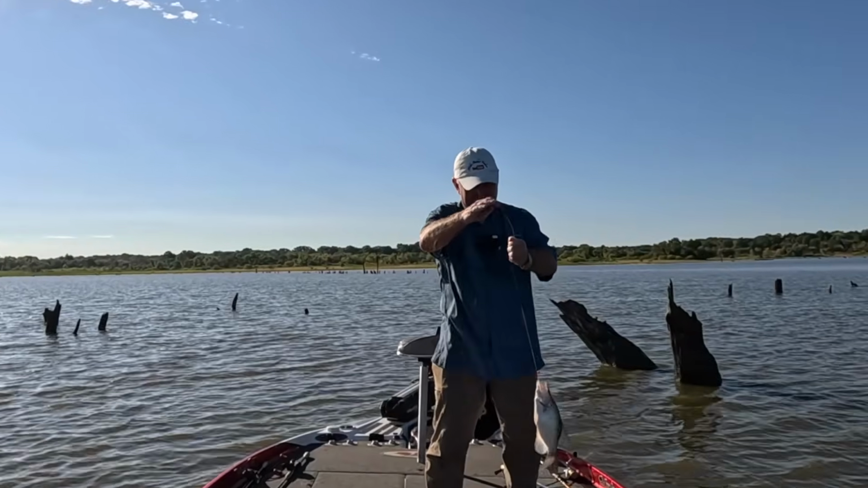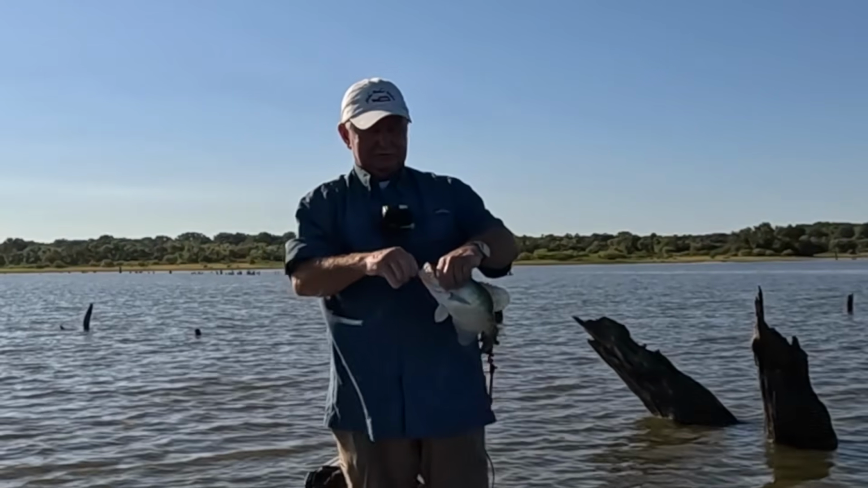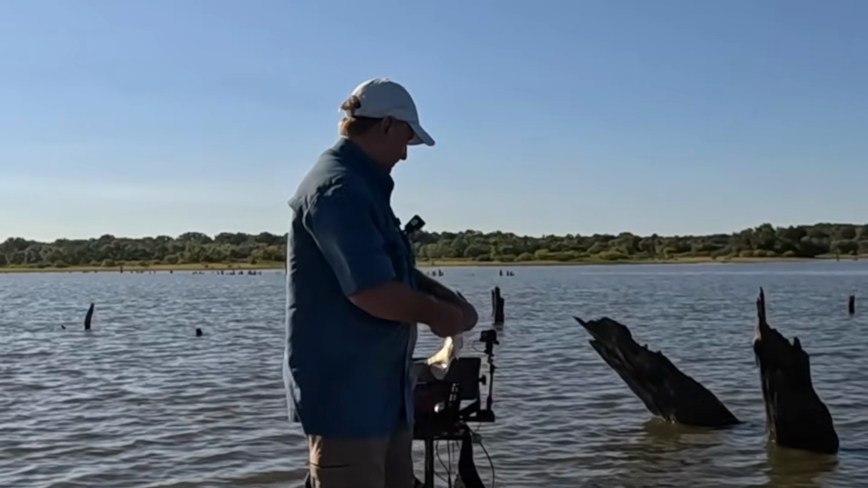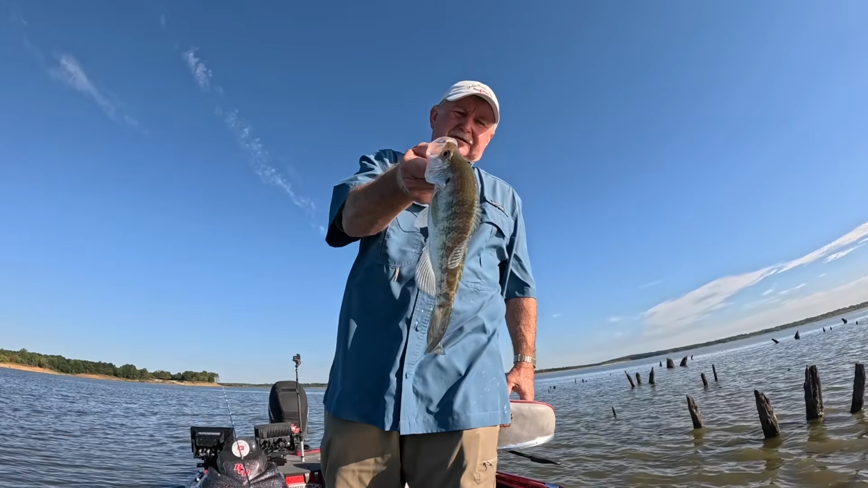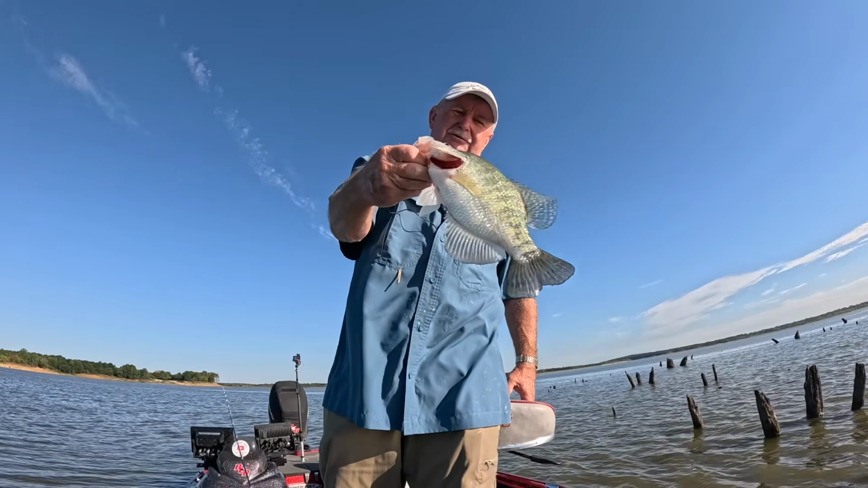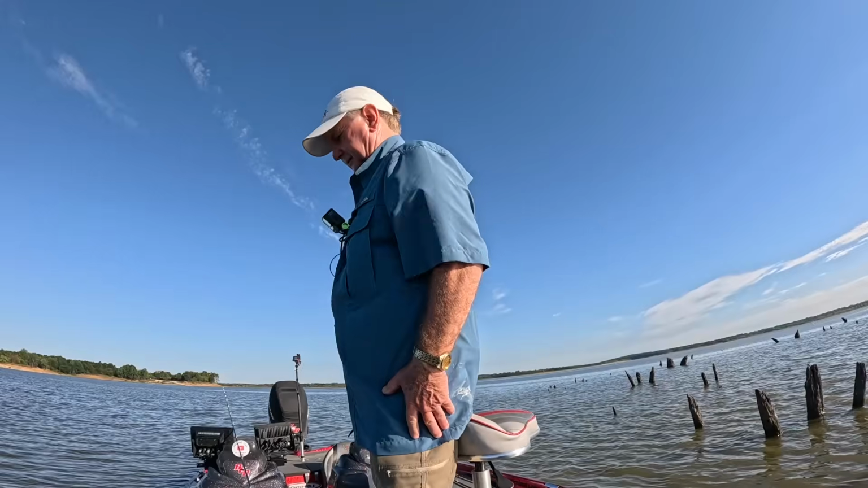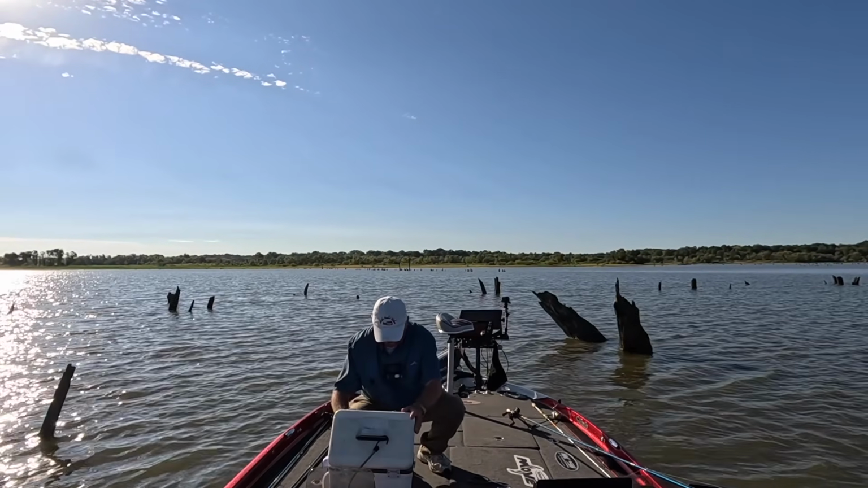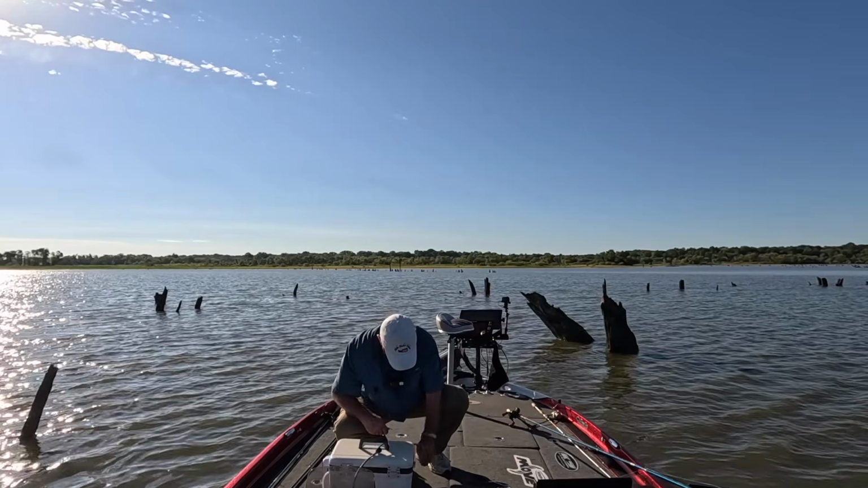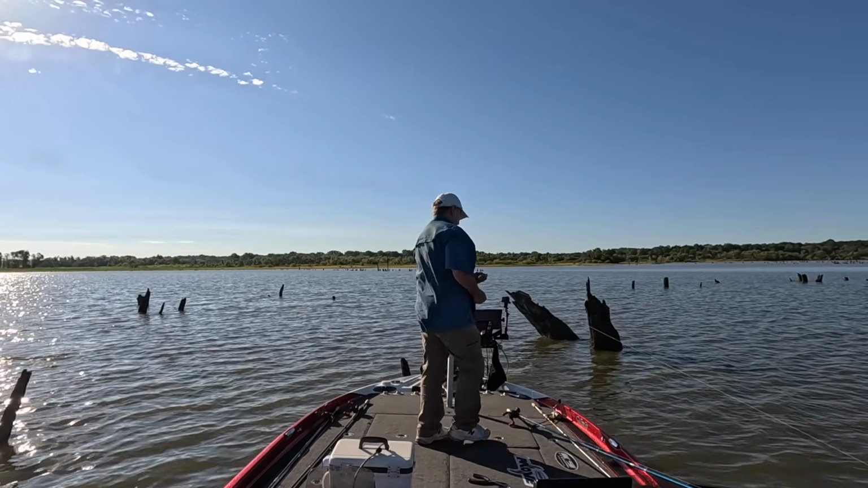I mean, they do not want to bite today. It's a dandy little fish, too. Yep, let's look at him up here. That'd make some good fillets there. All right. Boy, you got to aggravate them into it. I walked that jig all over him.